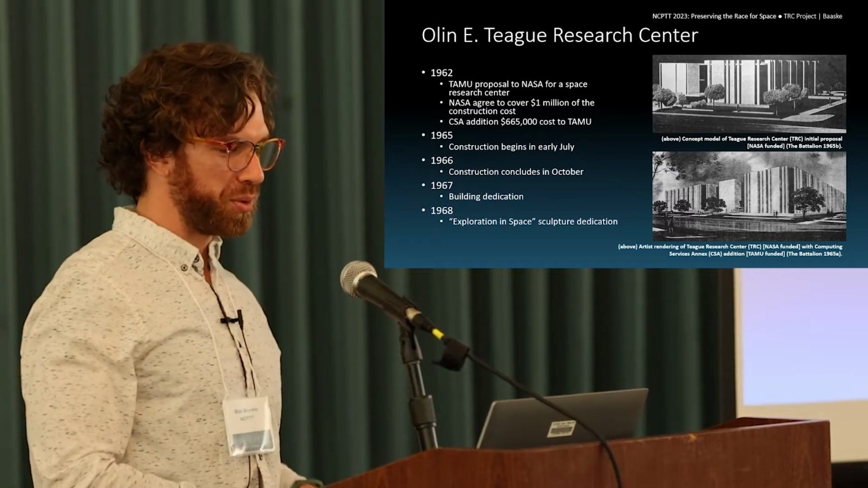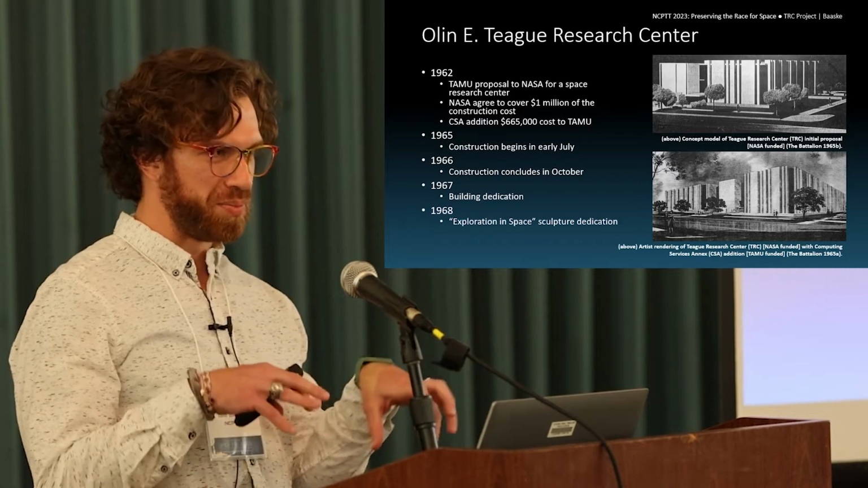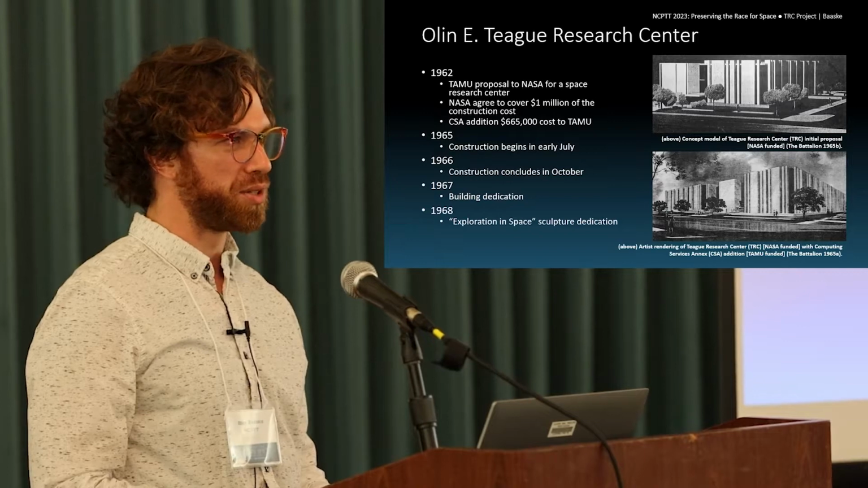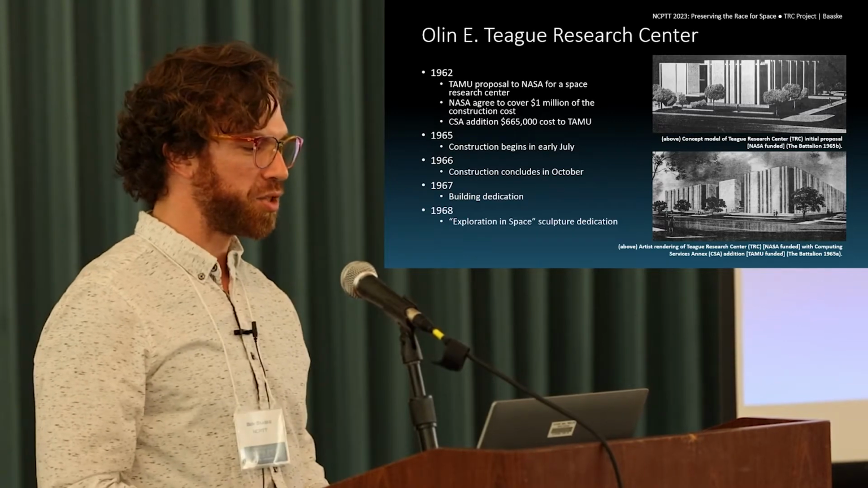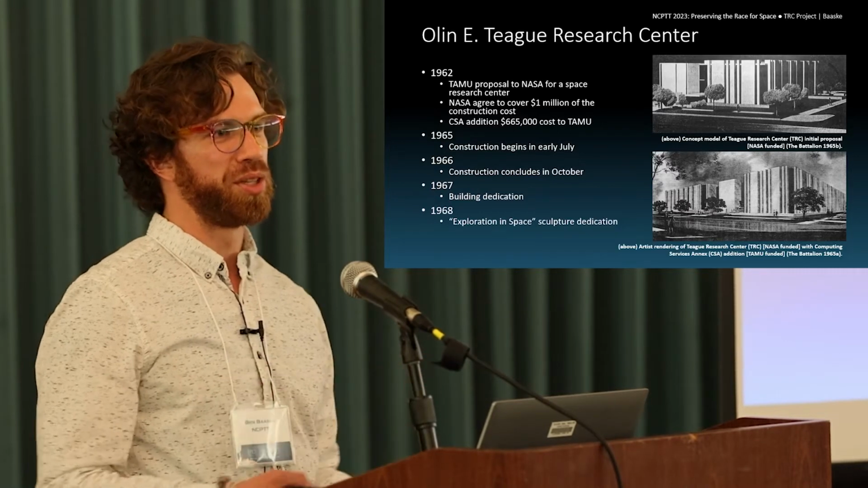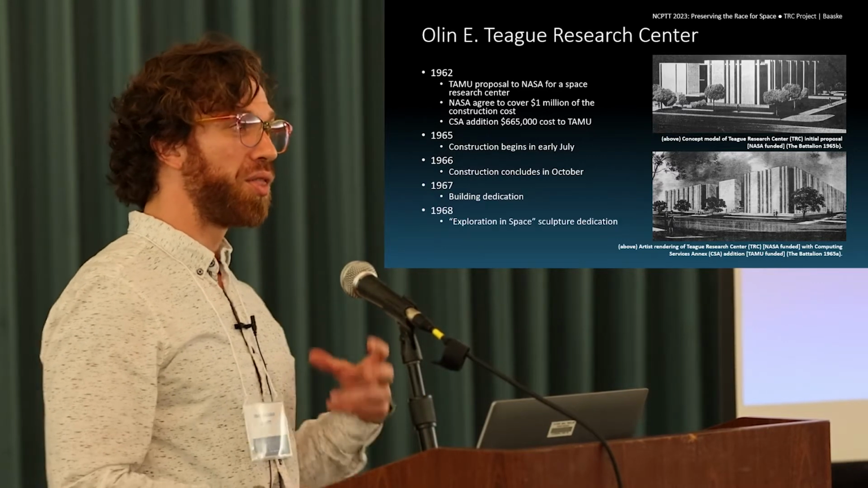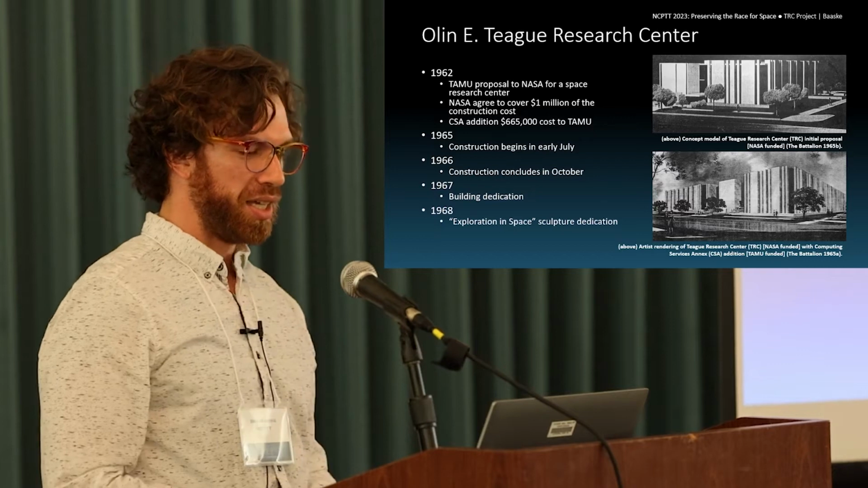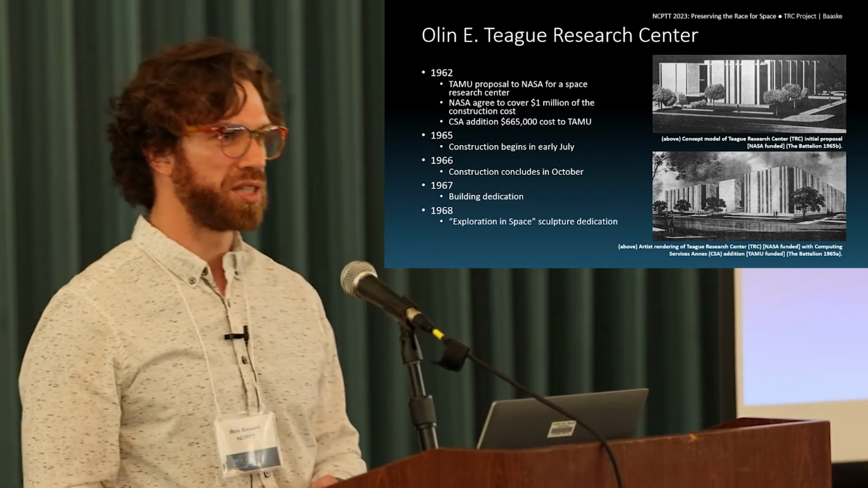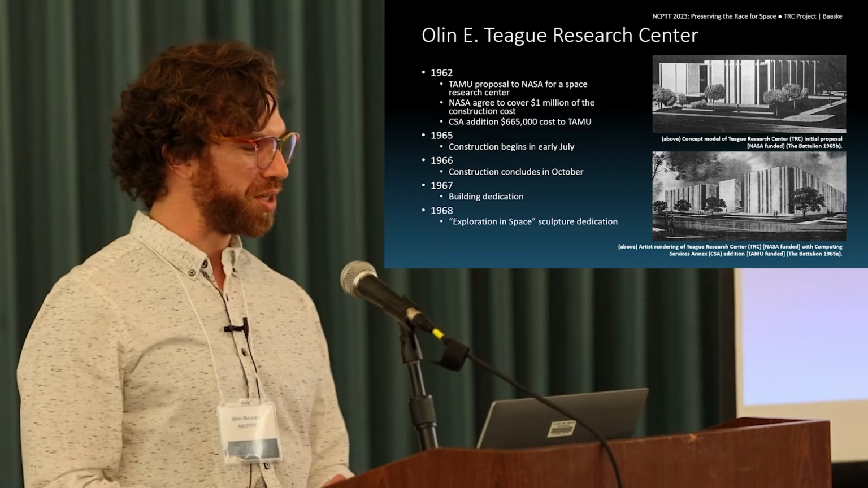So the initial proposal, which we see on the top here, is what gets termed, and we'll look at the kind of breakout of the complex of the buildings, is the TRC, the Teague Research Center. This is the initial proposal, is covered by a $1 million grant from NASA. The second scheme on the bottom adds another whole wing to the building, and then an additional floor. So the additional cost of $665,000 had to be put up front by the university. NASA was only going to cover $1 million.